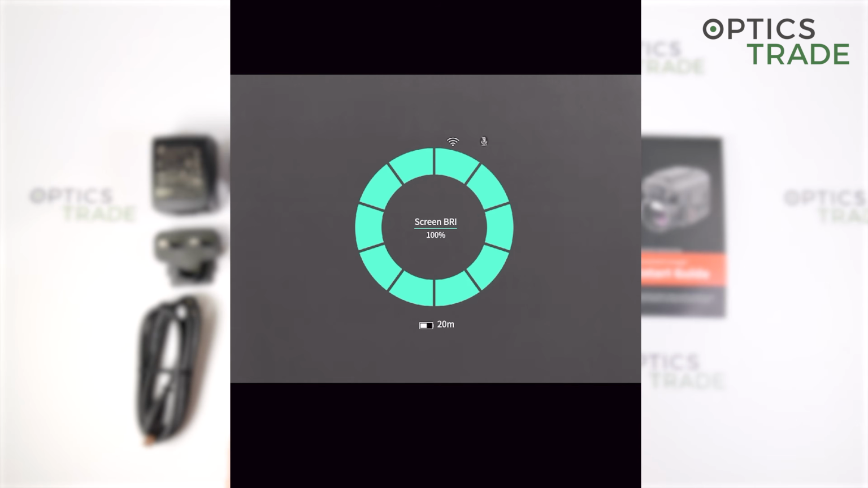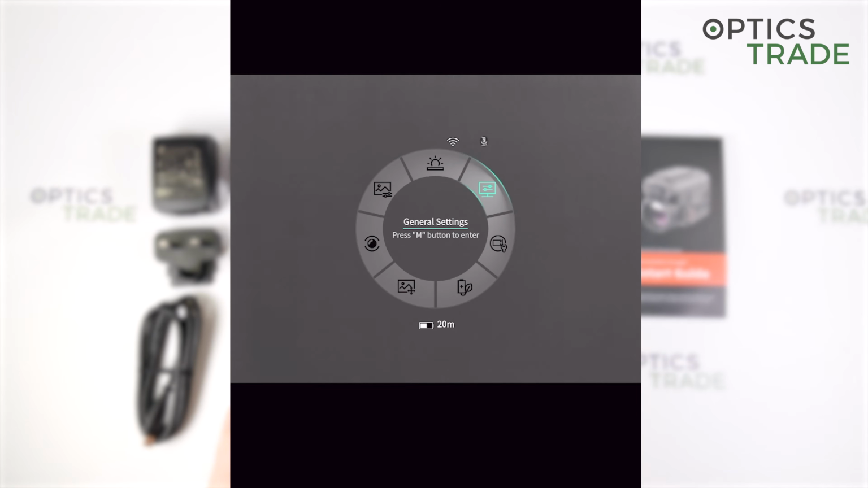Then the next one is general settings with language settings, additional information or all the information about the device, memory card formatting, restore to default, Bluetooth enabling, always on display, so even if you turn the device to sleep, you will get a logo bouncing around the screen, so you know immediately the device is still on. Then date and time, and unit settings, which is in meters and in yards.